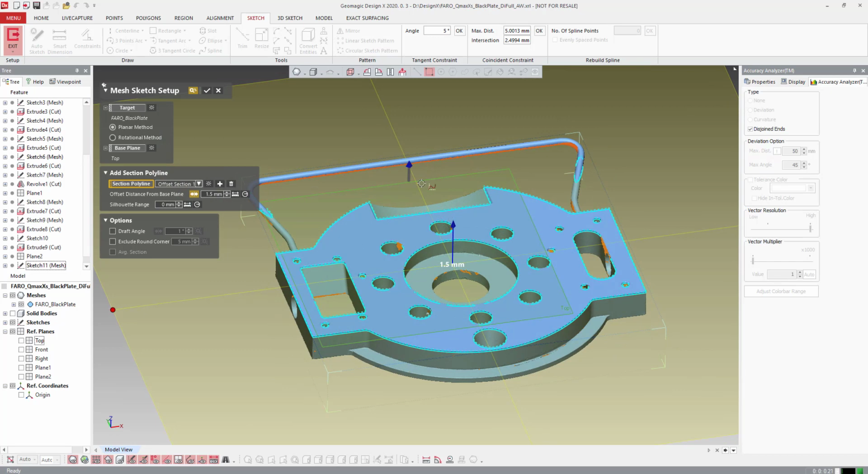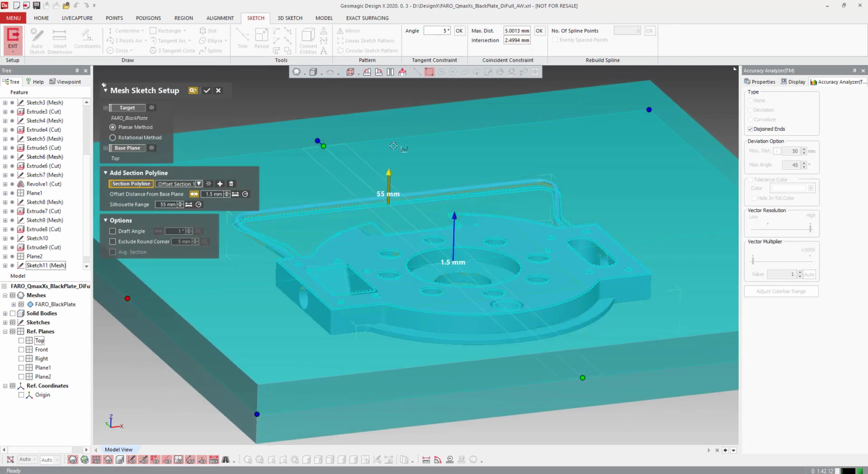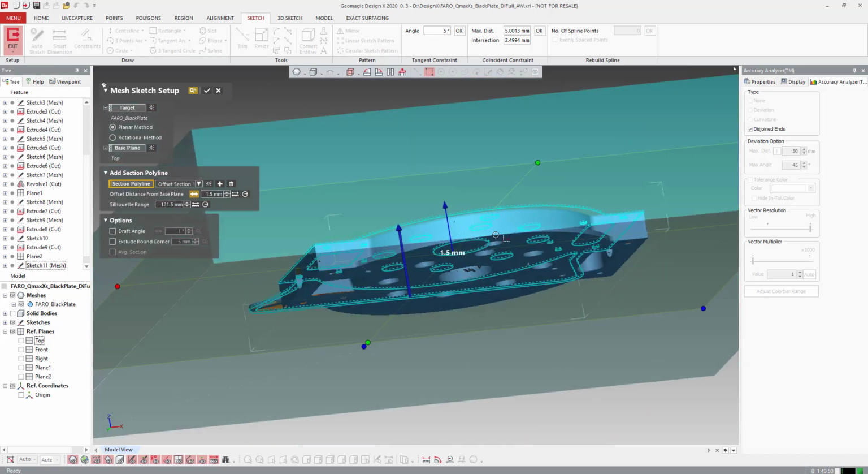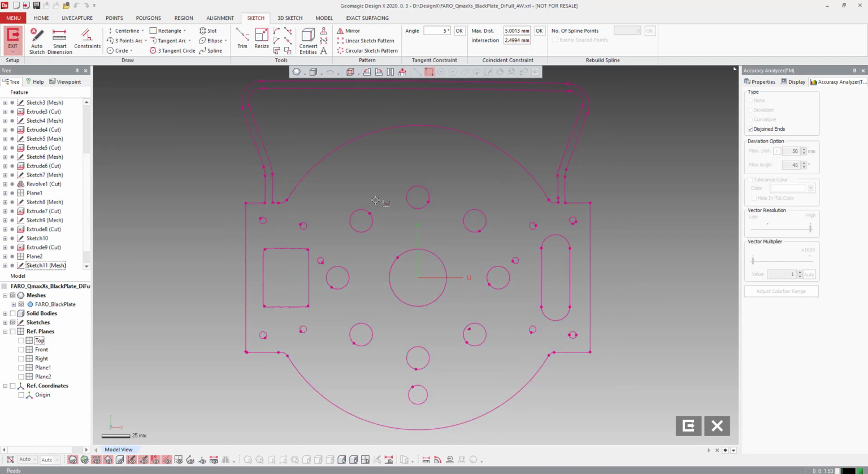What we could also do is silhouette the part in. Or we can add data from all the sides, silhouetting through the whole part, so it projects everything back to our sketch plane. Sometimes if you do the whole part, there may be noise on the other side that gets projected back through, but it doesn't really matter for this because we know what's going on.